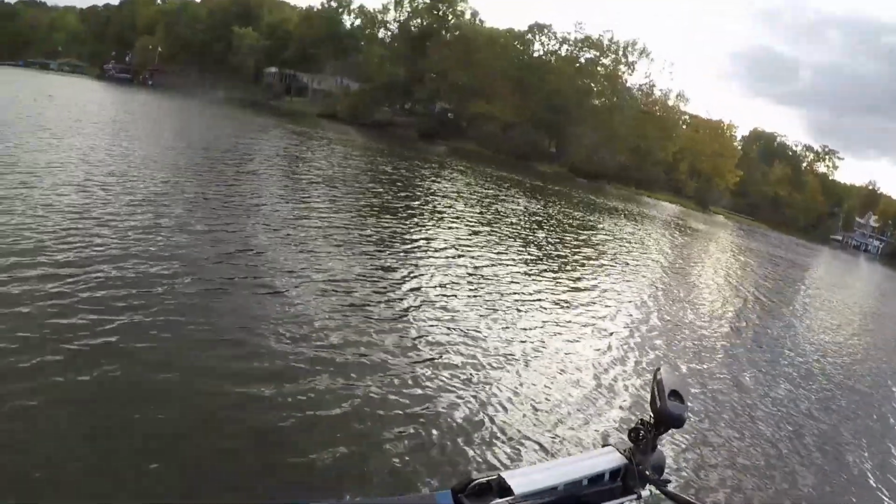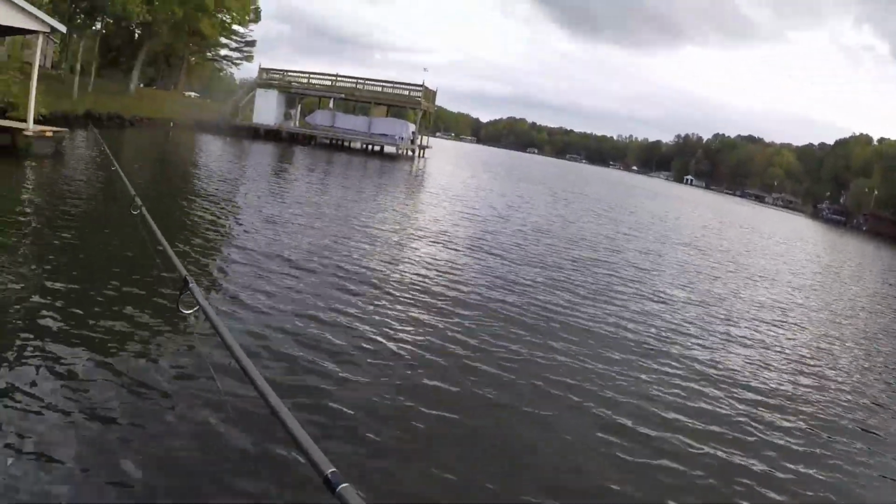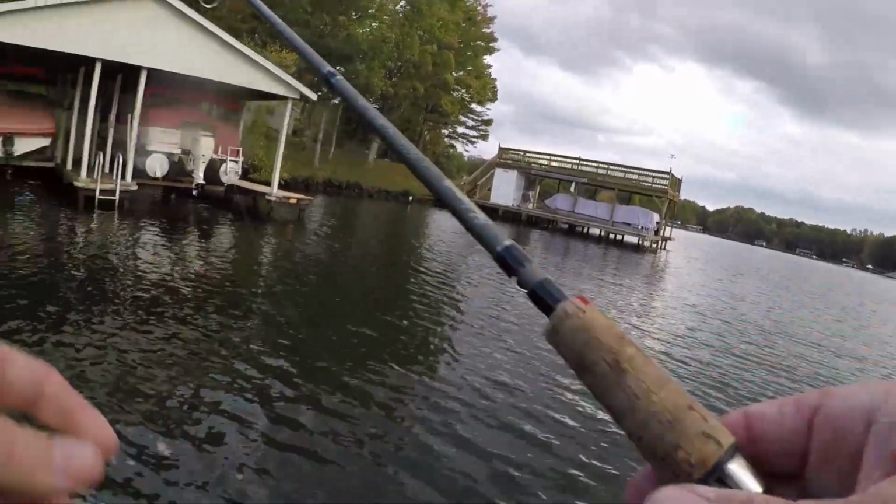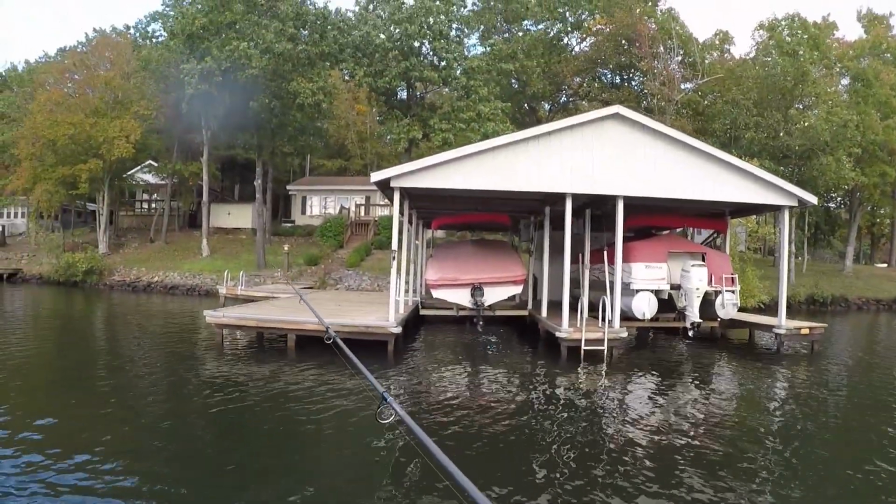I have found a couple schools on my LiveScope, and they would bump me, they would follow me, they wouldn't bite me. Now see, I didn't even look, this is the same dock, I just moved to a different part. I was on that left side a while ago when I caught the bass and the crappie. What I done is I come to this side. Now I caught one the first cast when I done that.